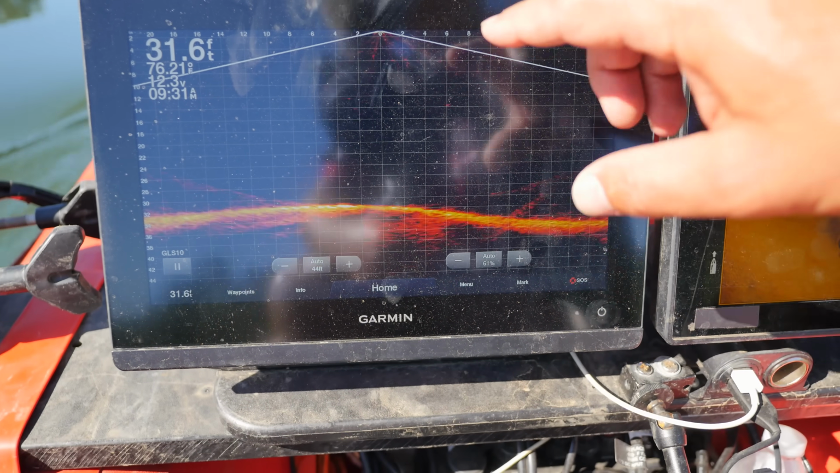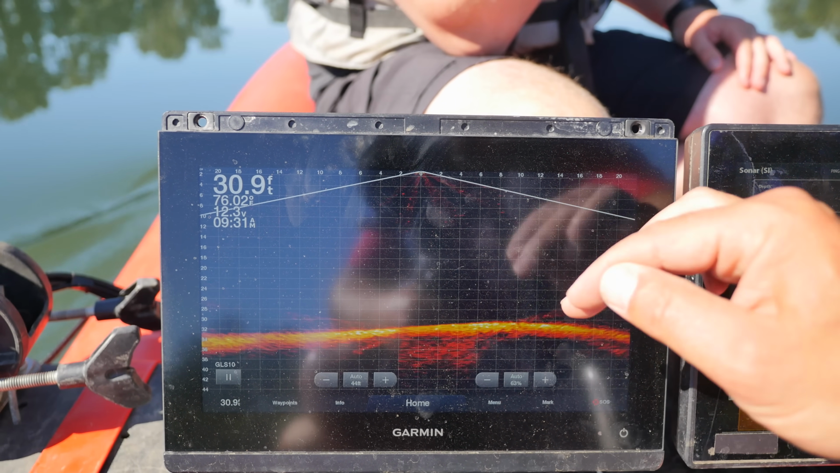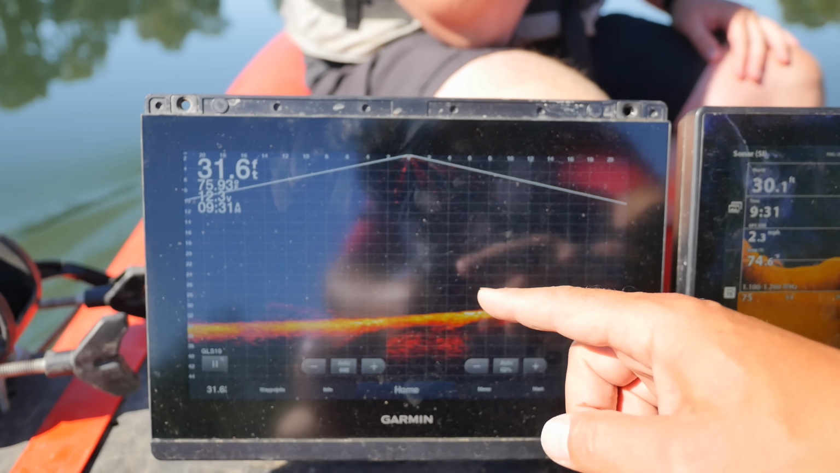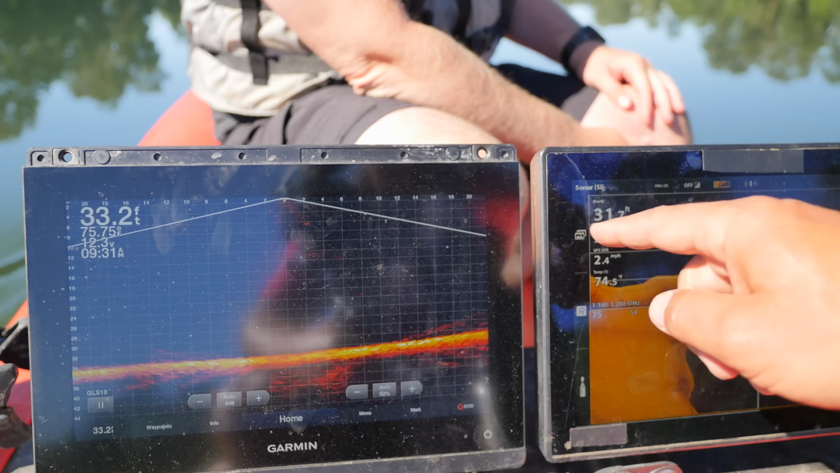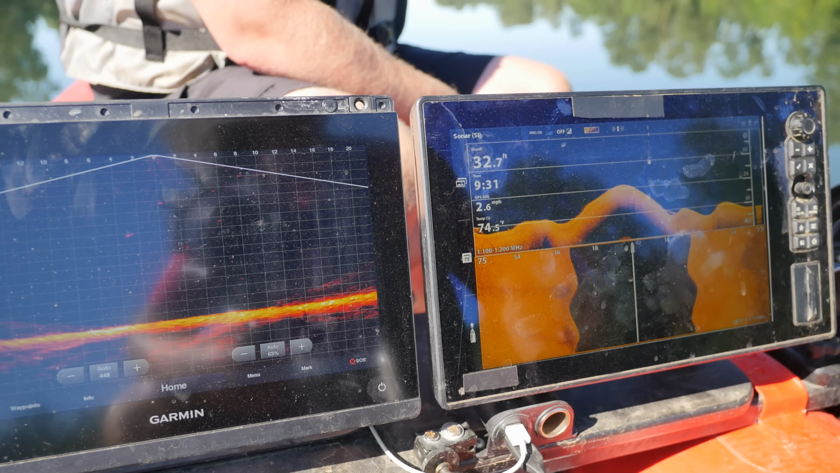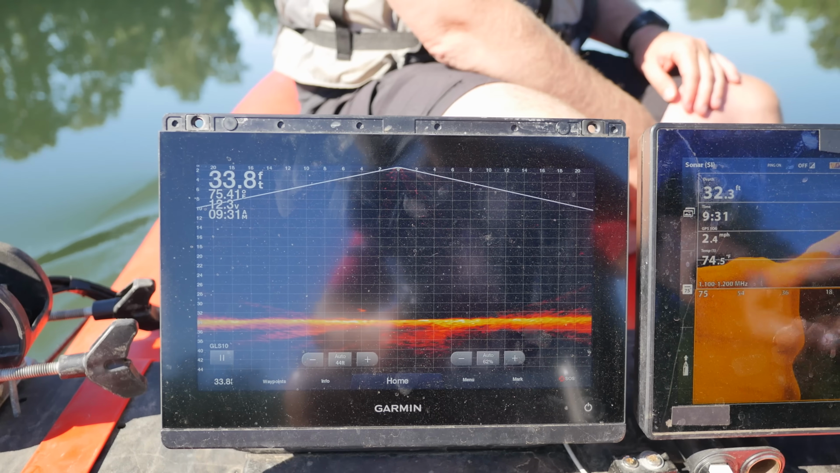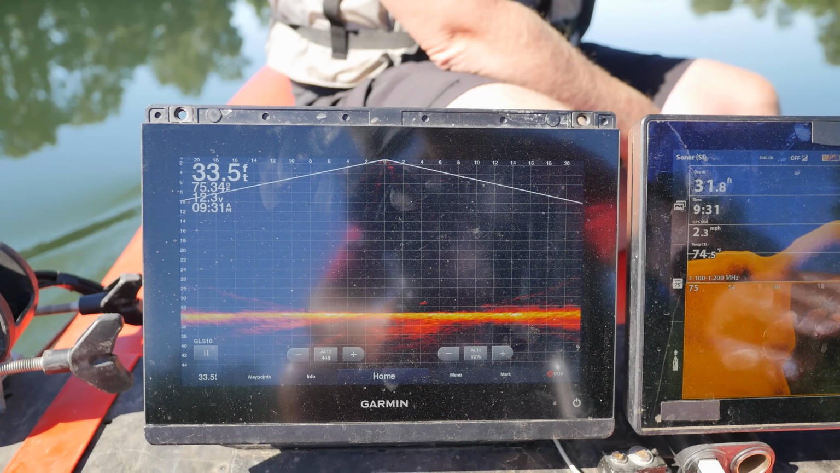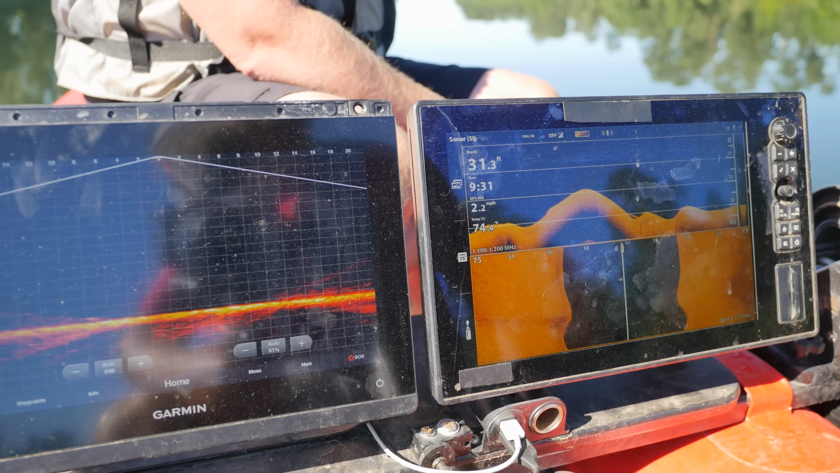This one here is what we call live scope. So you can actually see things in real time. So if a fish is swimming around or Sam is under there swimming around, you can actually see that in real time. Between these 3 settings, that gives us the best chance of being able to spot something. So sometimes we'll spot something on live scope that we miss on down imaging because we're not directly over it, or side imaging. So between the 3 of them, that's kind of how we use it, and we'll explain a little bit more of that later.